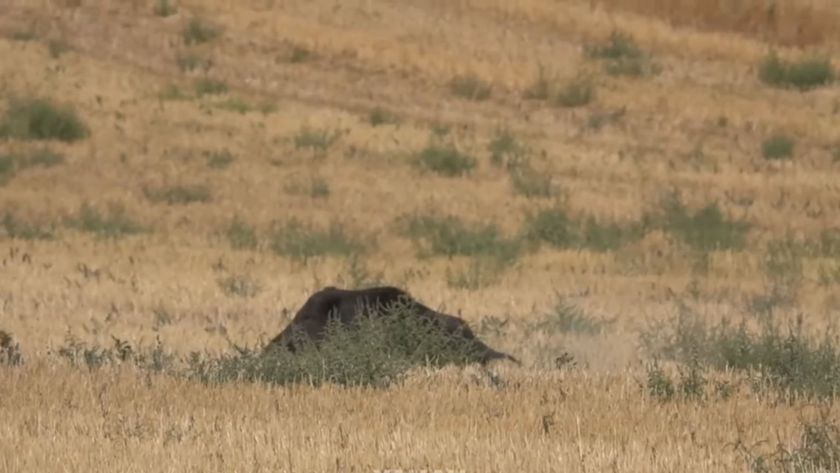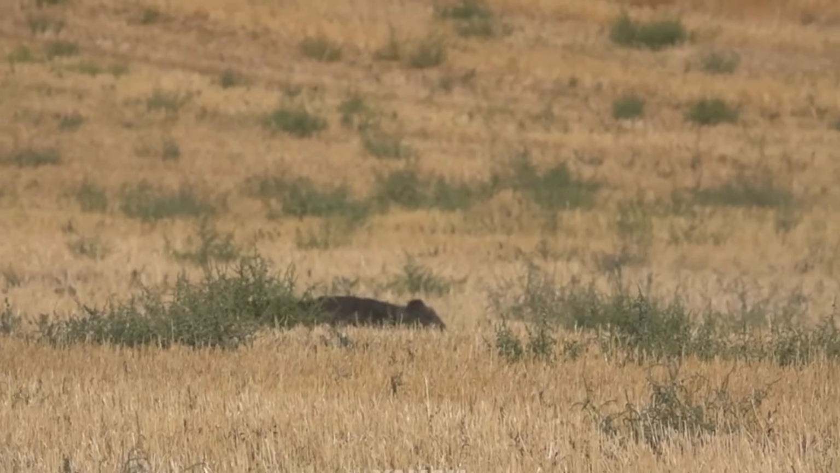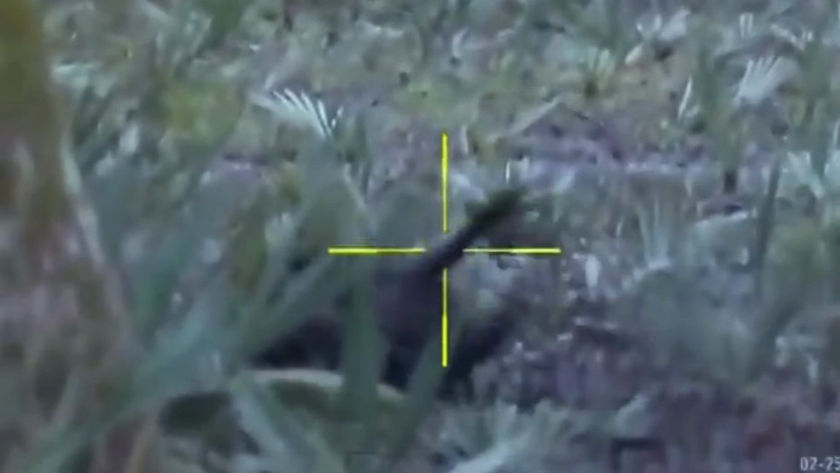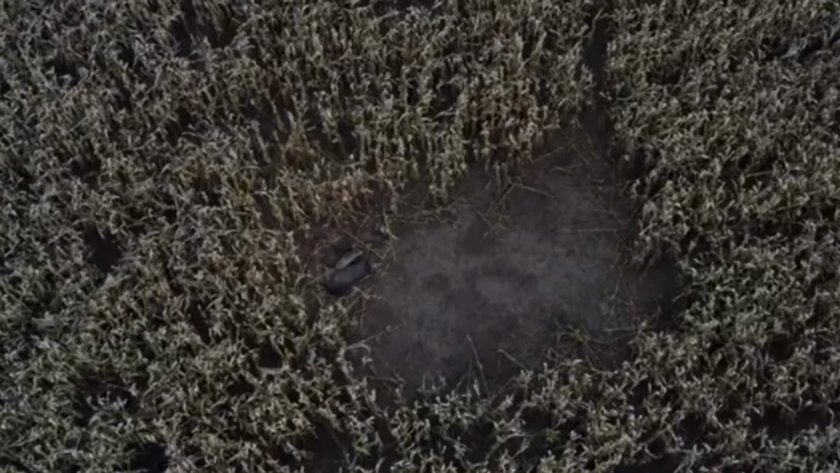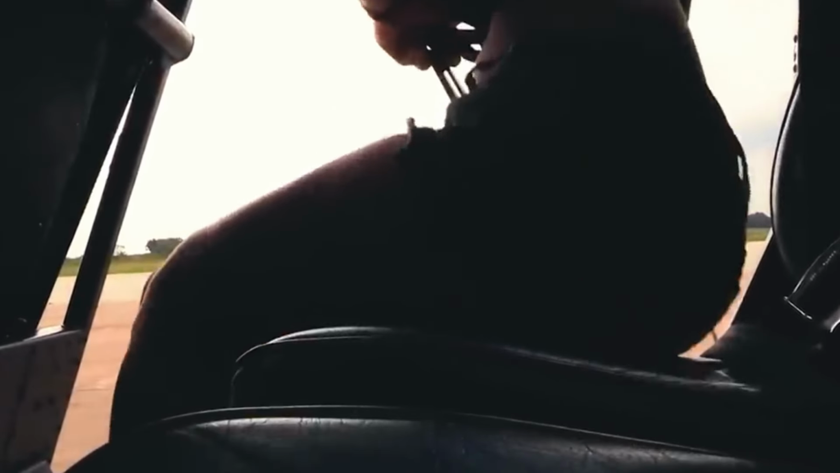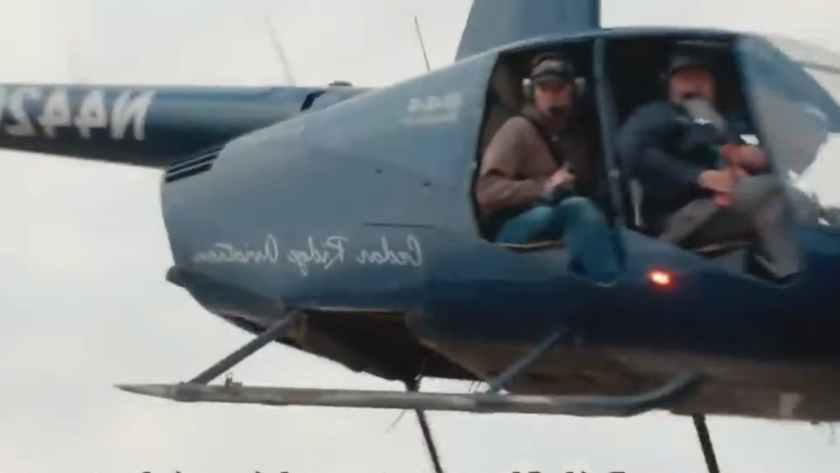The economic impact is staggering. Billions of dollars in damages each year, from ruined crops to compromised infrastructure. But the cost to rural communities runs deeper. Families live in a state of constant vigilance, their nights interrupted by the distant sound of rustling or the eerie grunts of a nearby herd.